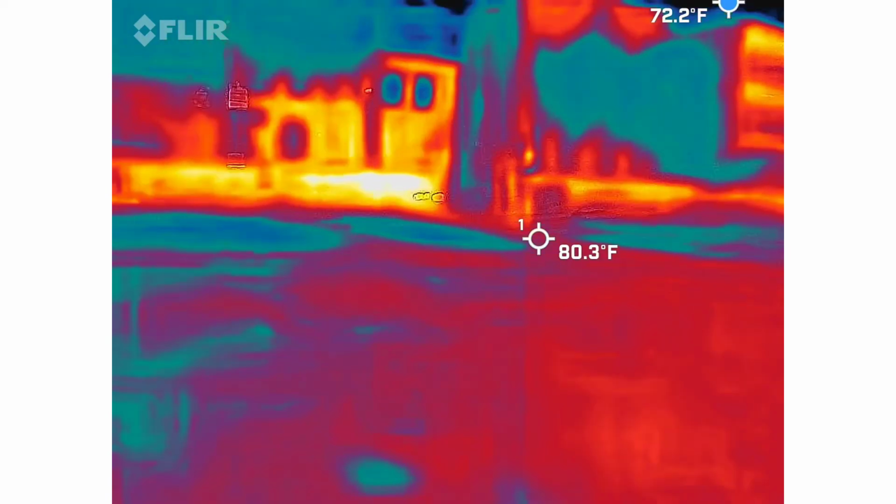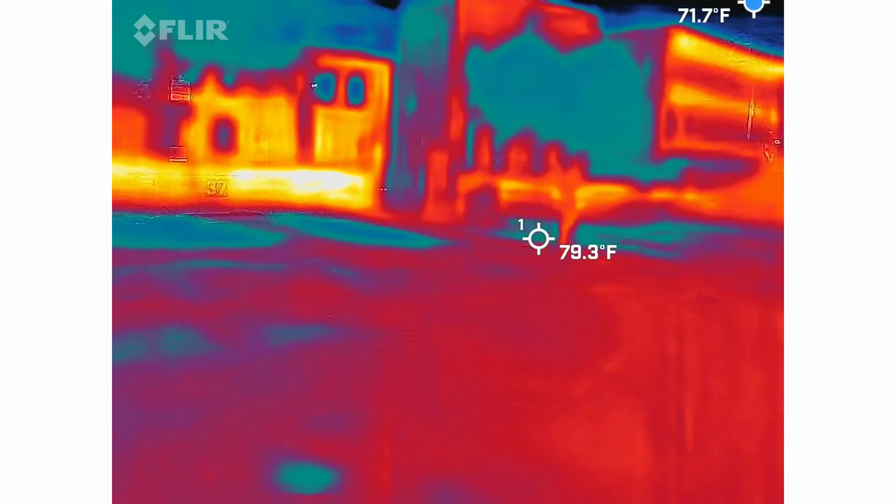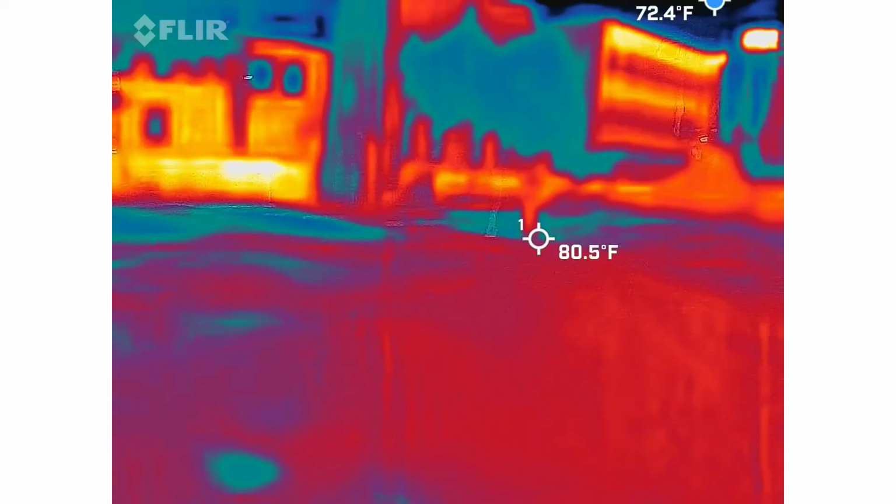But again, I'm not excited about that. I'm excited if it drops to 65, 60 degrees, that kind of mentality. So I usually look for 15 to 20 degree drops. That's usually what I'm after.